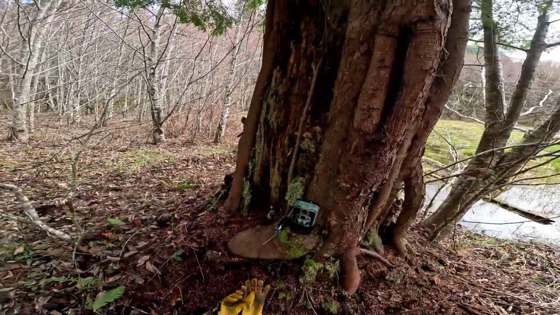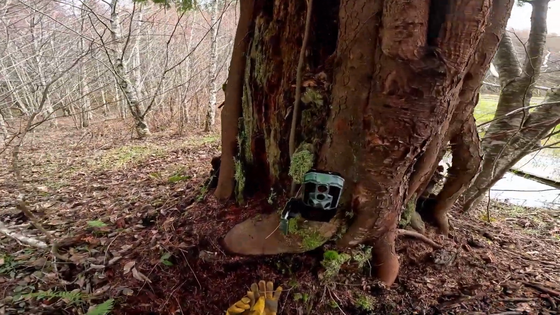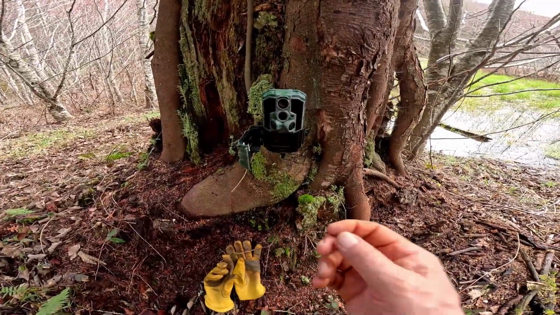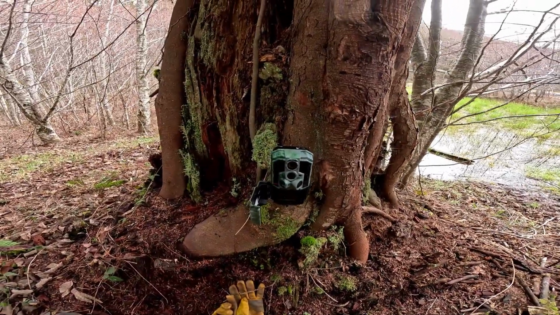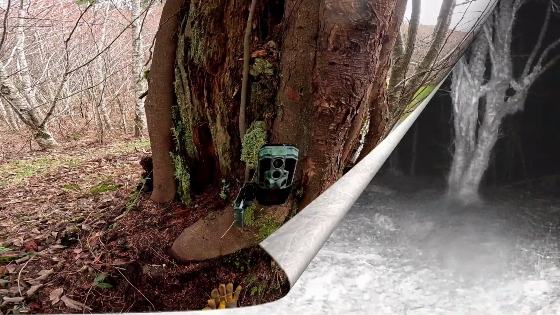There's an amazing amount of elk down in here. It's all scratched up everywhere, so maybe, and the elk are the hardest of all things on my camera, so maybe it's just elk.